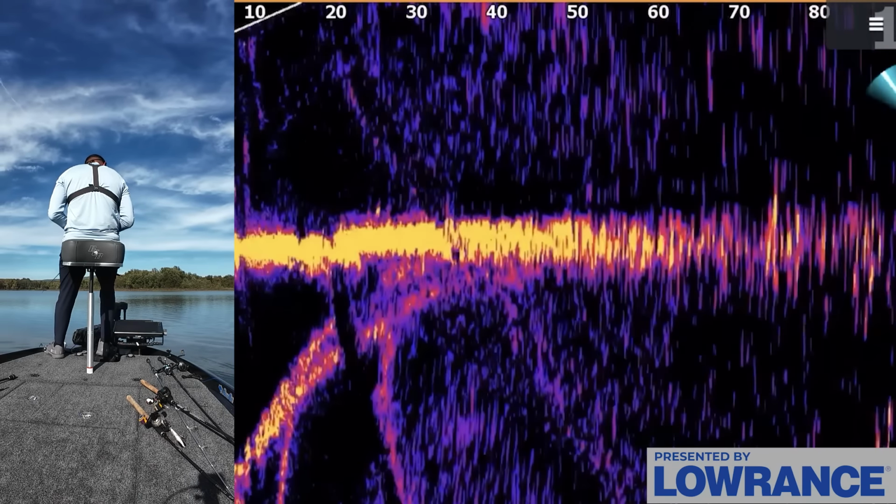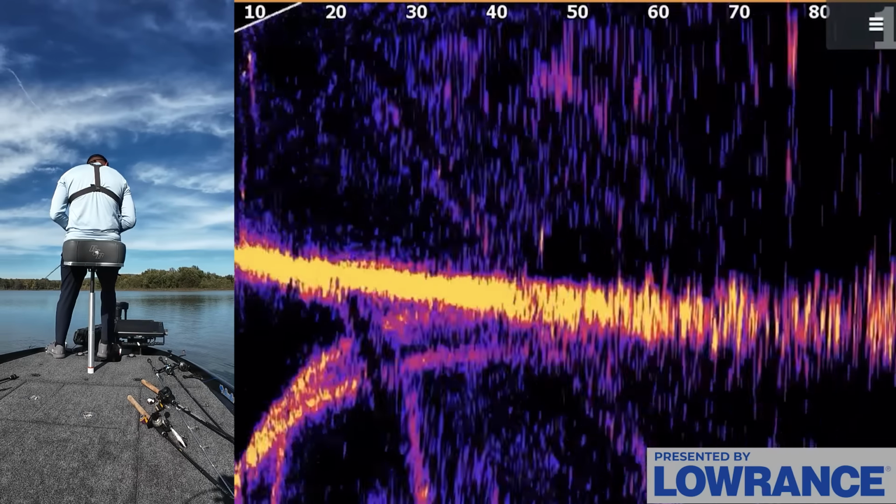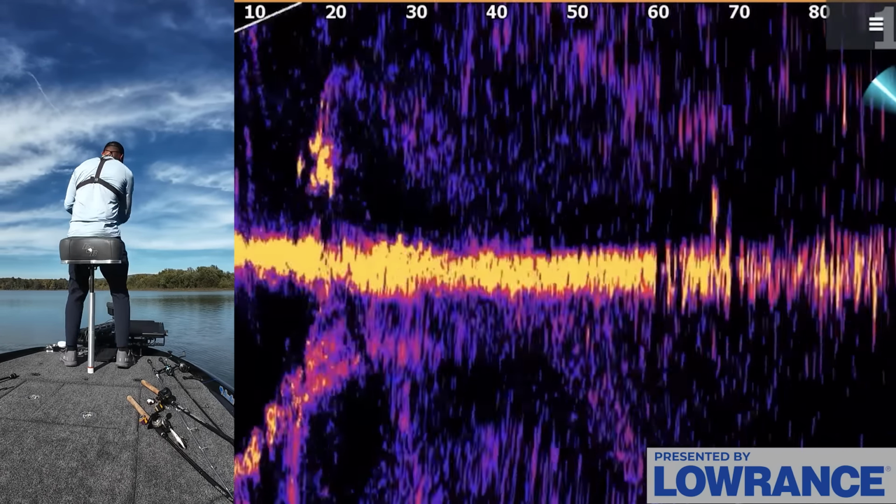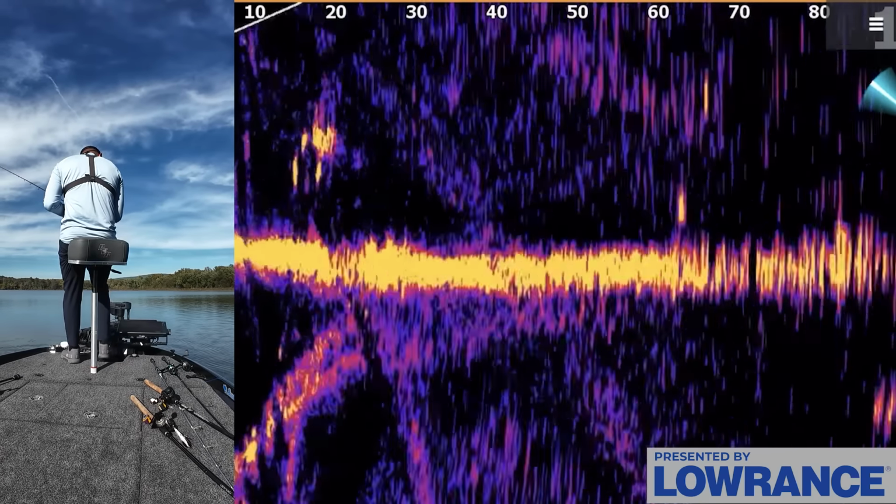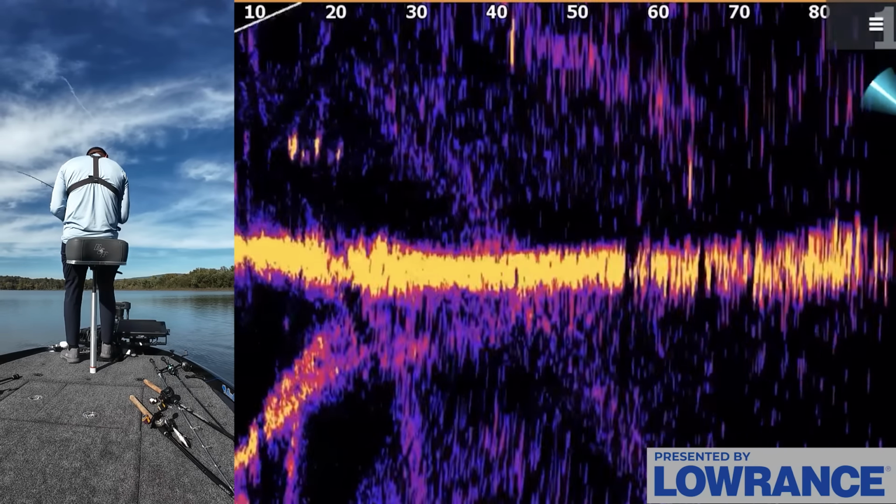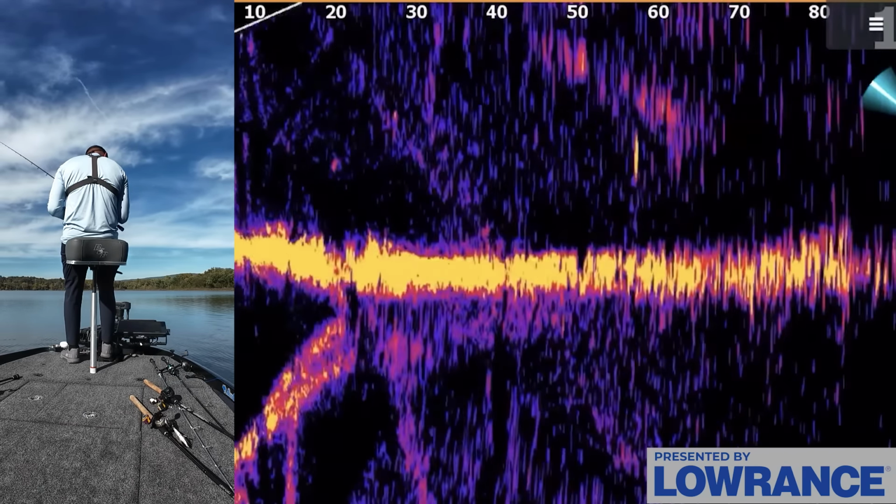Let's get back over here. Where did we mark? We marked some brush on both sides of us over here. There were a few fish that looked like they were just setting up over here though. On the bottom. Right over there. You see I just landed that bait? Fish kind of moved like it was a bass, to be honest. It's at 60 foot.